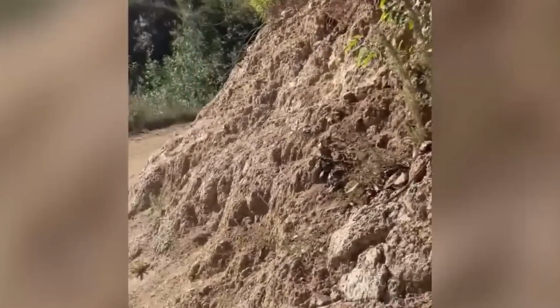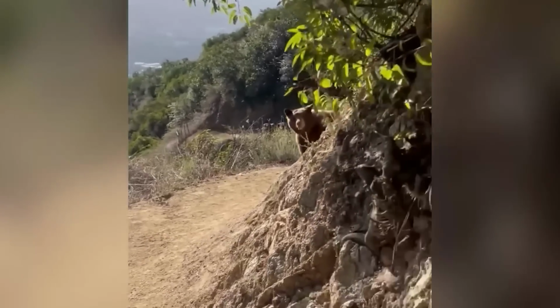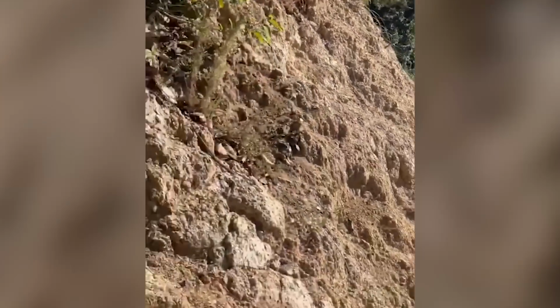Terrifying bear encounter. A Sierra Madre runner faced a heart-stopping encounter with a bear and her two cubs on November 8th. With remarkable control, she backed away cautiously, unleashing a powerful growl and piercing whistle.